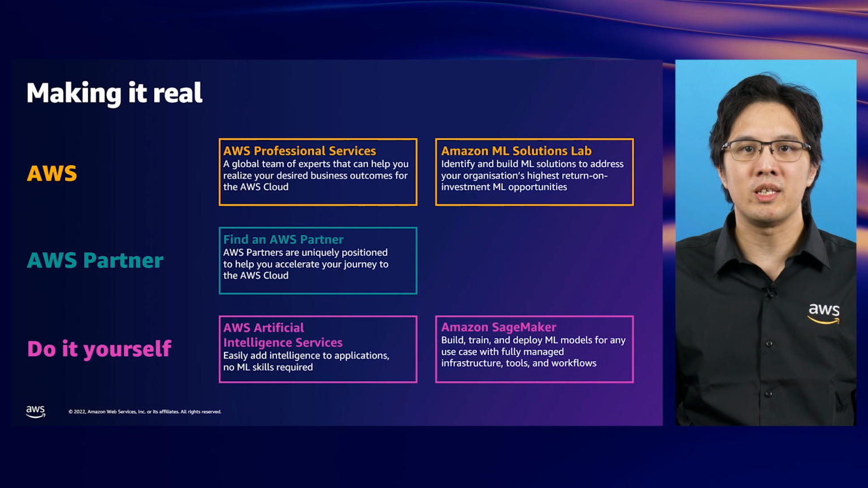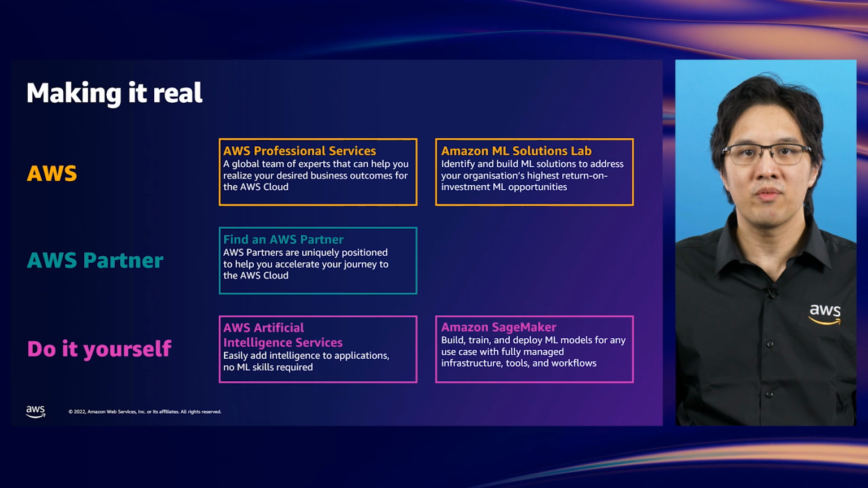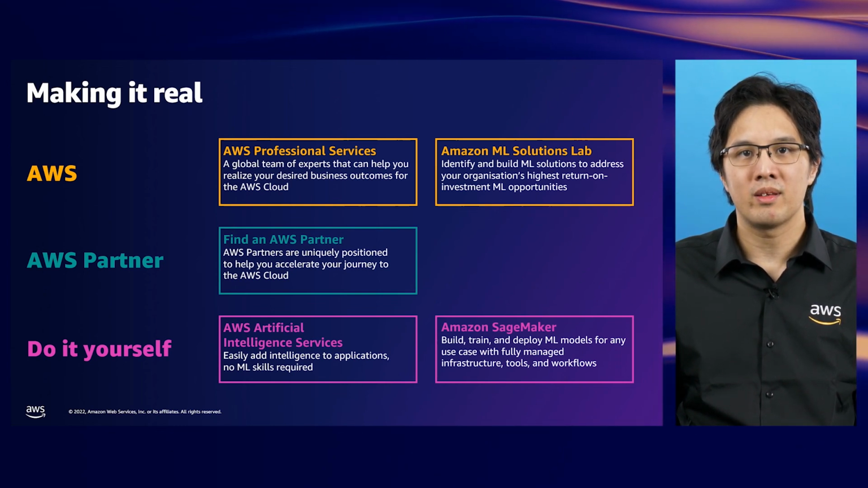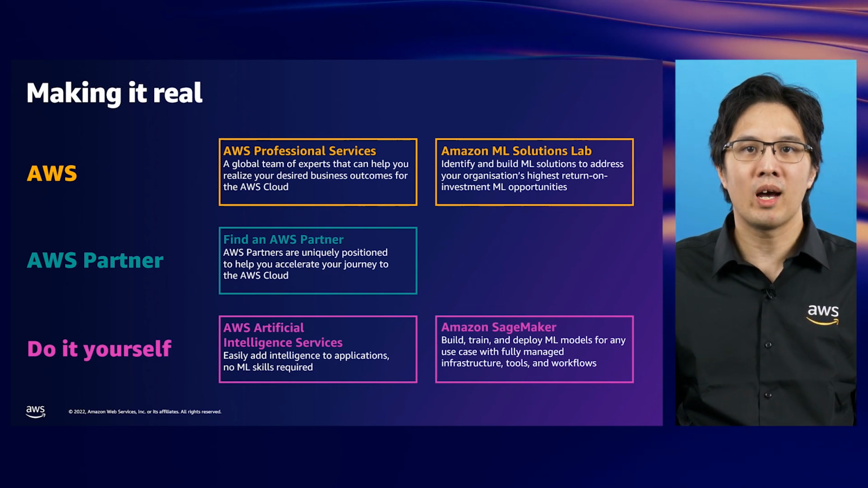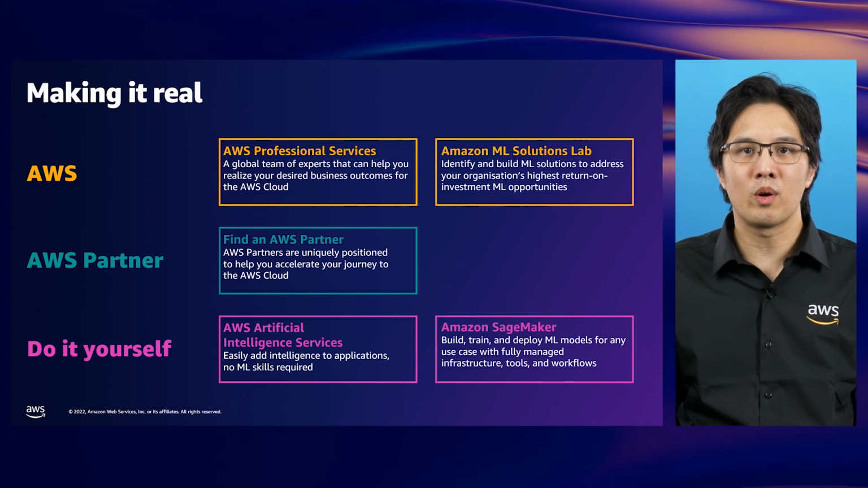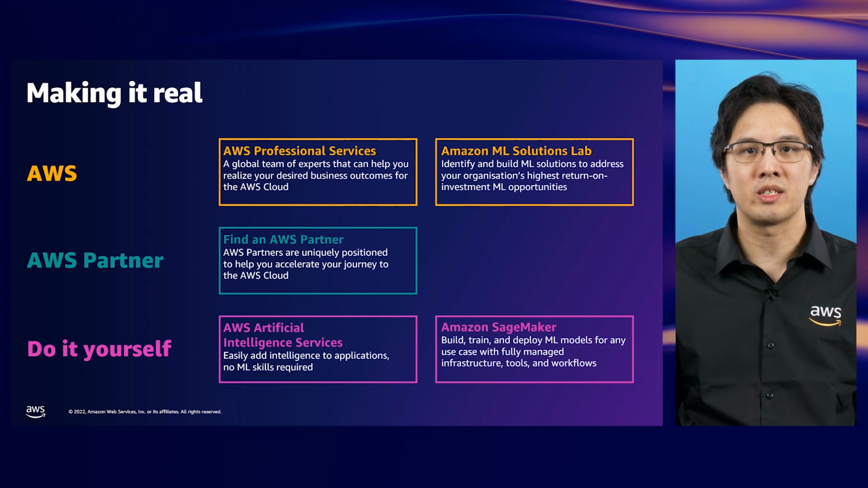To help you with your machine learning journey in AWS, there are several options available from AWS experts, partners, and finally the option of doing it yourself. In Geometric AI's case, they worked together with the Amazon Machine Learning Solutions Lab to build a proof of value and to learn from the experts on how to build a machine learning model in AWS. And once they built a model that met their target accuracy, they worked with AWS Professional Services to bring this model into production.